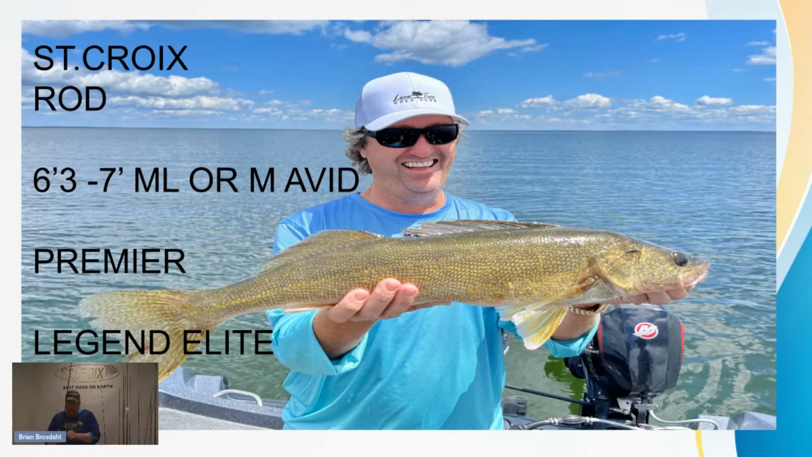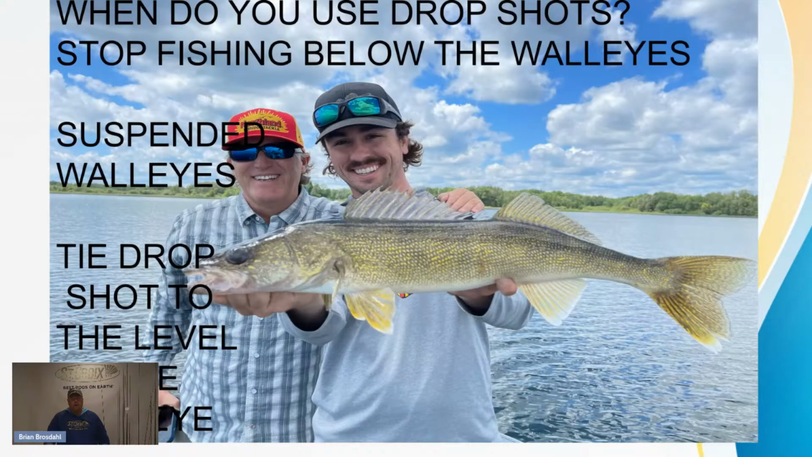So in fishing, I have all different rods, all different levels of costs, and I do it for a living, so I've got to try everything. And for really, really tough situations, I like the Avid with my clients with a softer tip that the fish could pull on the leech. And I like the Legend Elite when my neck and money is on the line for a tournament. So, that's key. And when do you use drop shots?